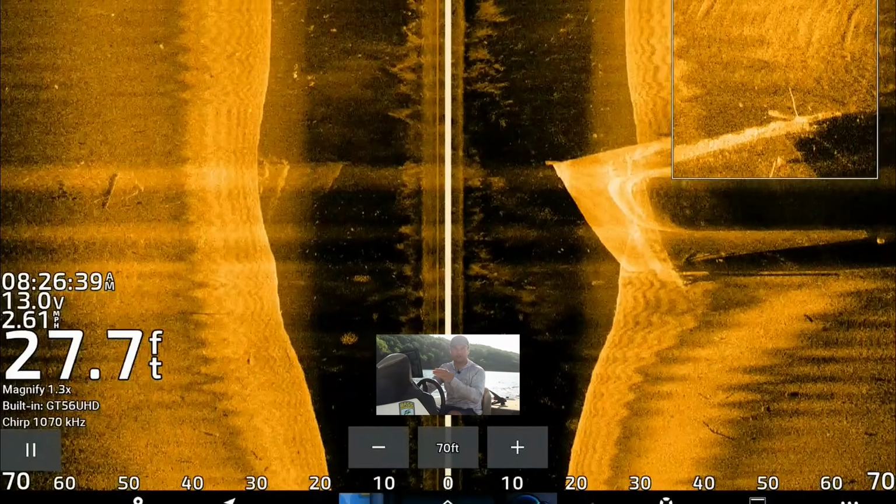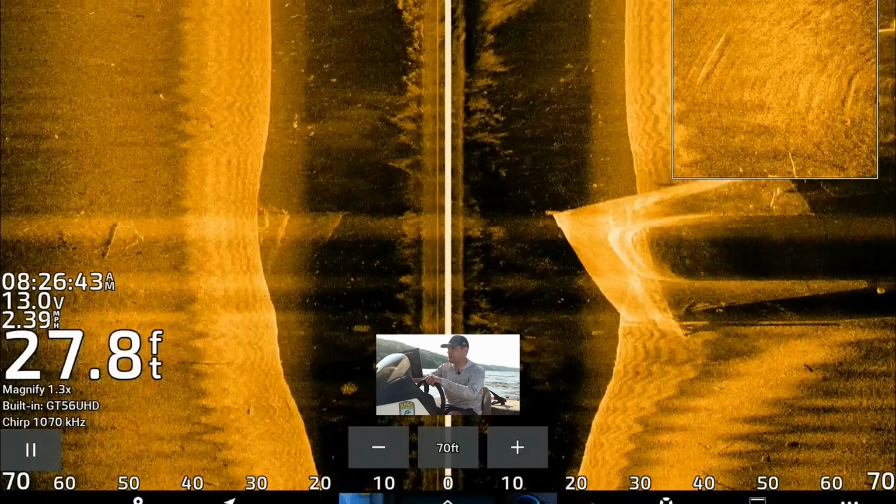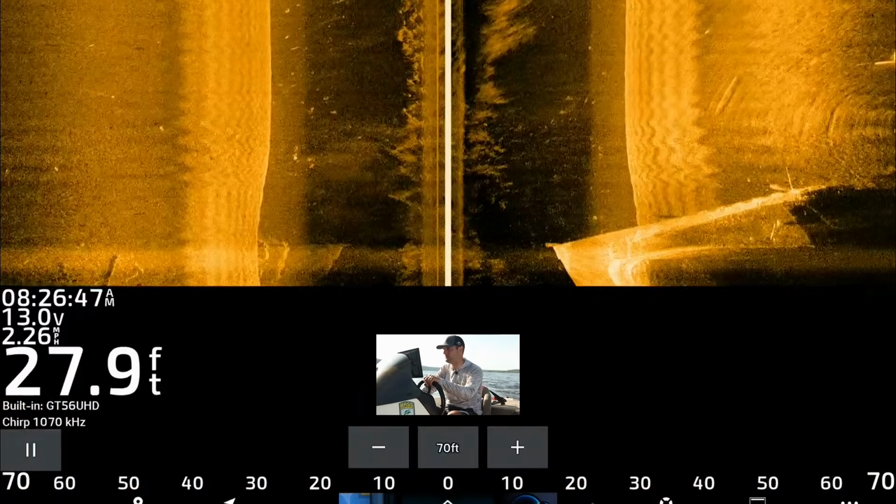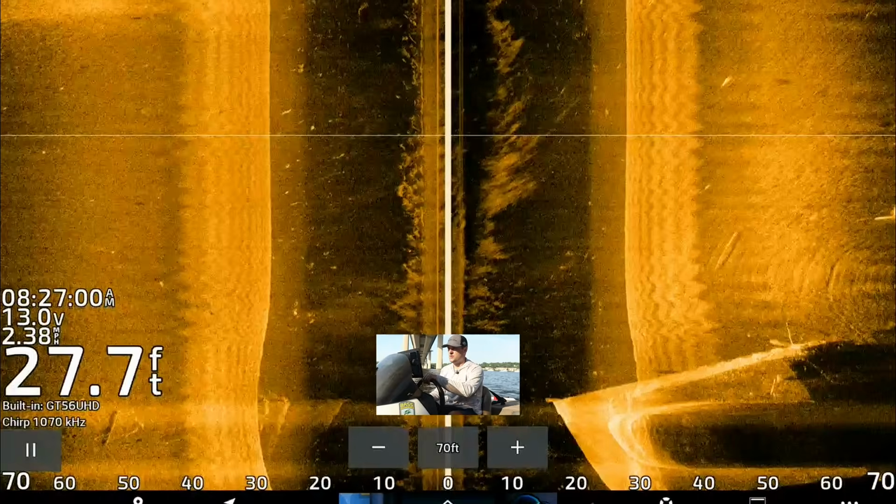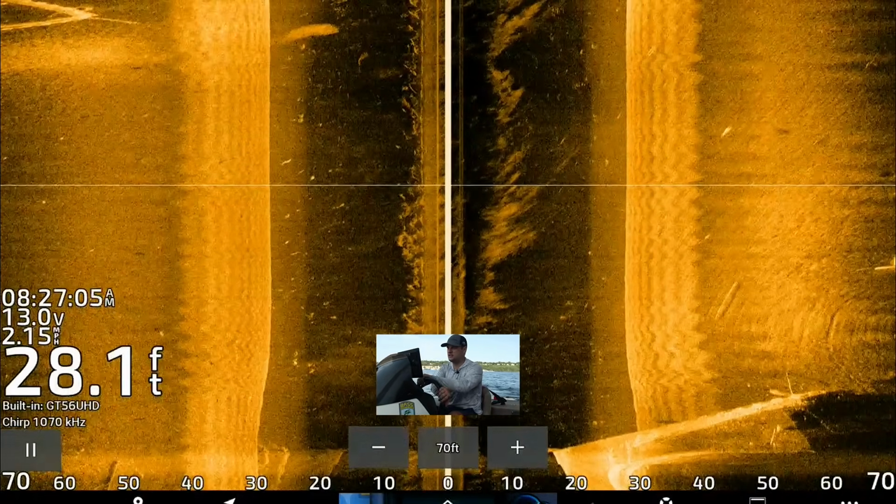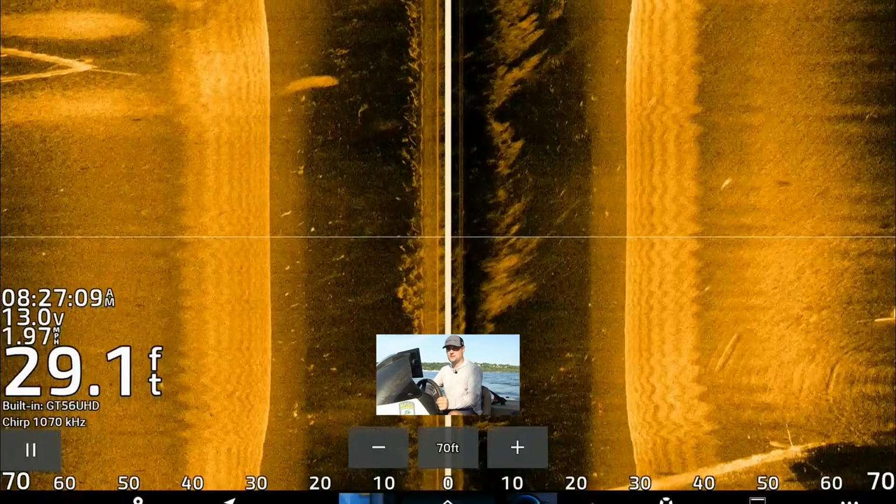This is the one issue with side imaging. You might have to go at bridge pilings or docks or whatever you're trying to fish from different angles, because different angles are going to show fish a little bit better depending on where those fish are sitting. So right now we're going to go basically in line with the concrete piling here to see if we can pick up those fish a little bit better with the side imaging.